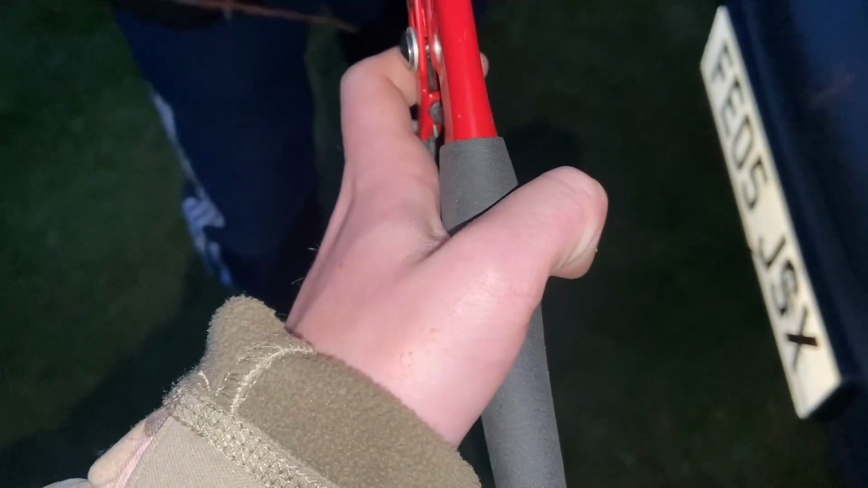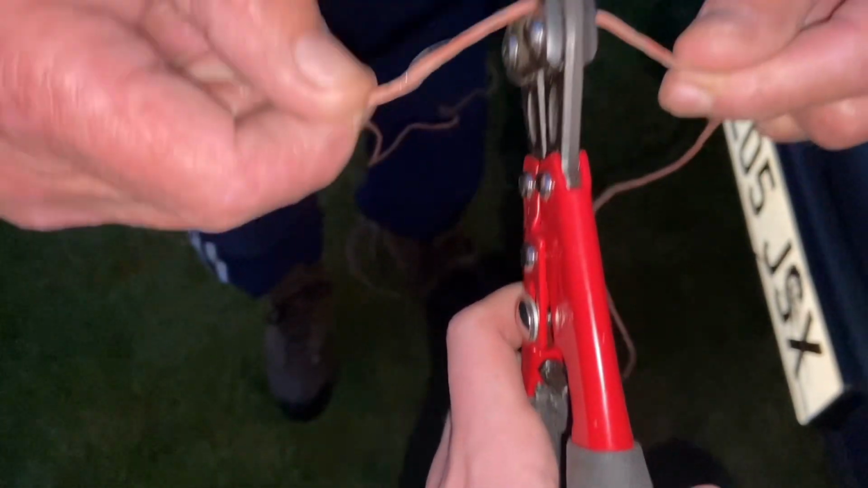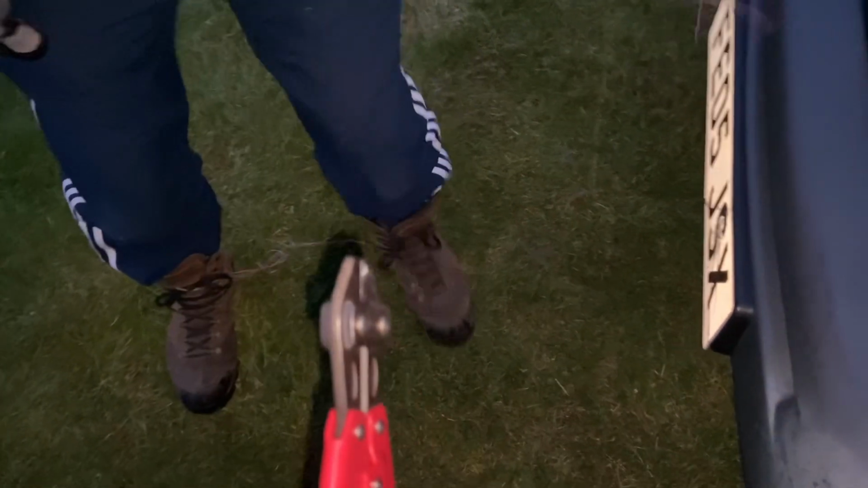Is that any good? Yeah, got anything to cut it with, Charlie? Oh, here we are. You got some? Yeah. What about a metre? Hold on, let's have another bit. Oh, shit. Done it, always happen.